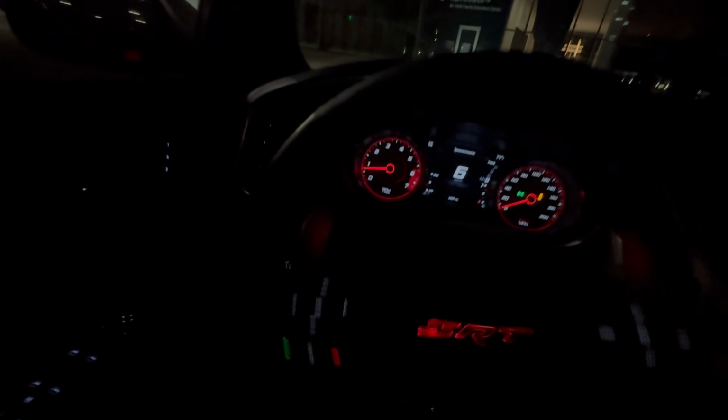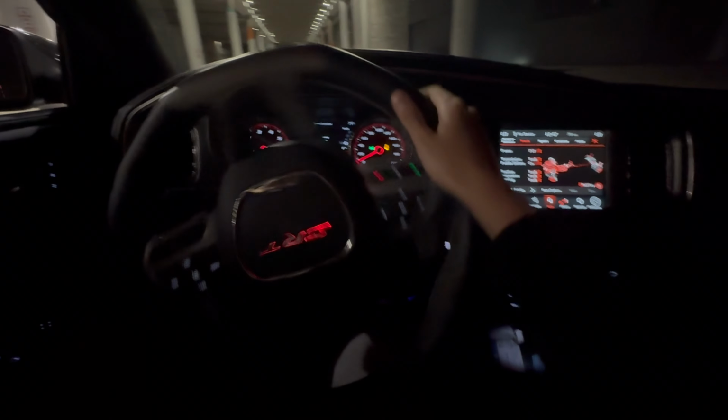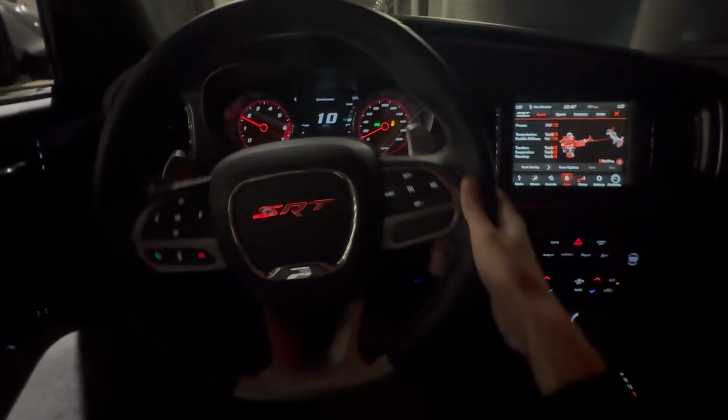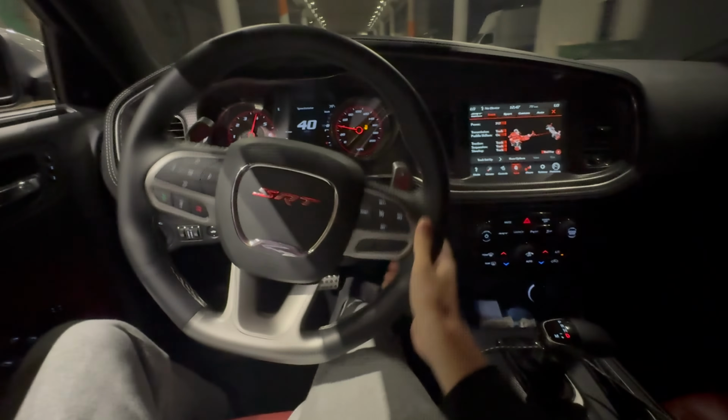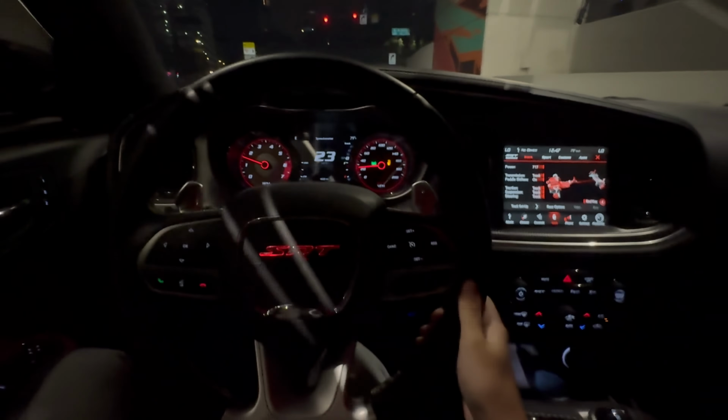First thing I'm gonna do is hit that tunnel for y'all. About to put the window down. That thing sound crazy down the tunnel, y'all.